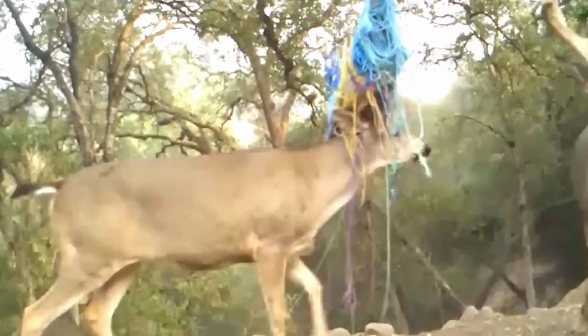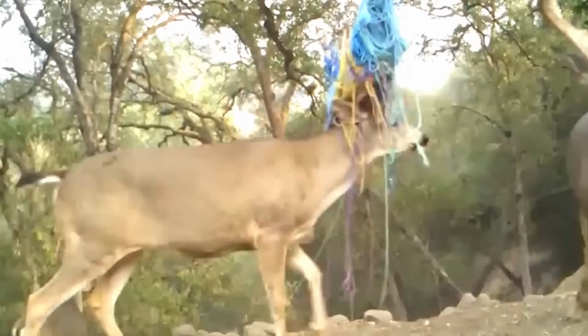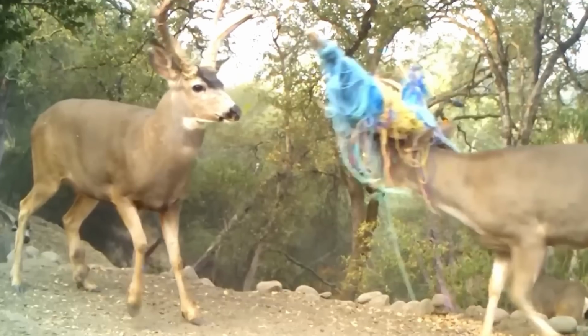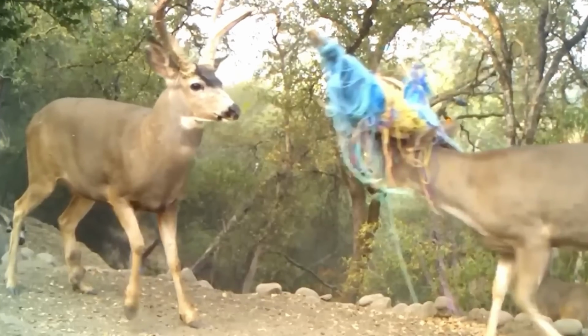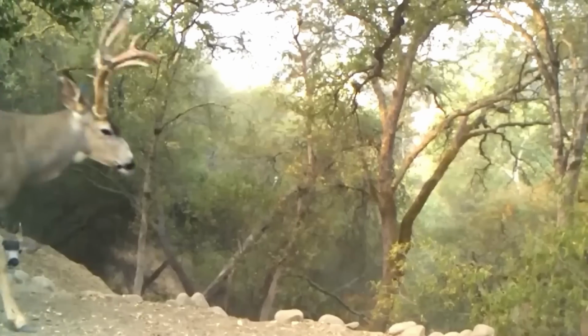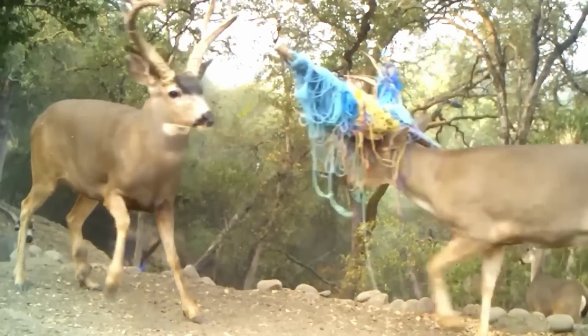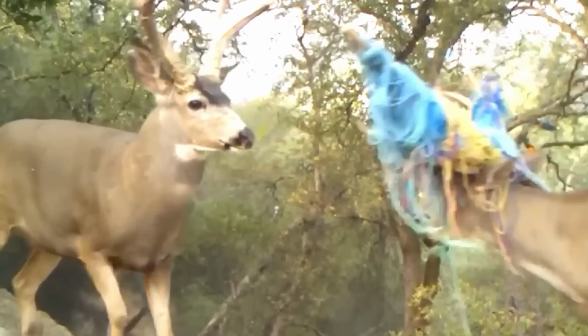The buck has its antlers entangled in what seems to be yarn or a couple of blue and yellow strings. This does not seem to disturb the buck, and it casually walks around. The other buck appears to be astonished by the unusual appearance and can be seen moving away from the other buck. I don't think the strings on its antlers will interfere with its daily activities and might fall off on their own.